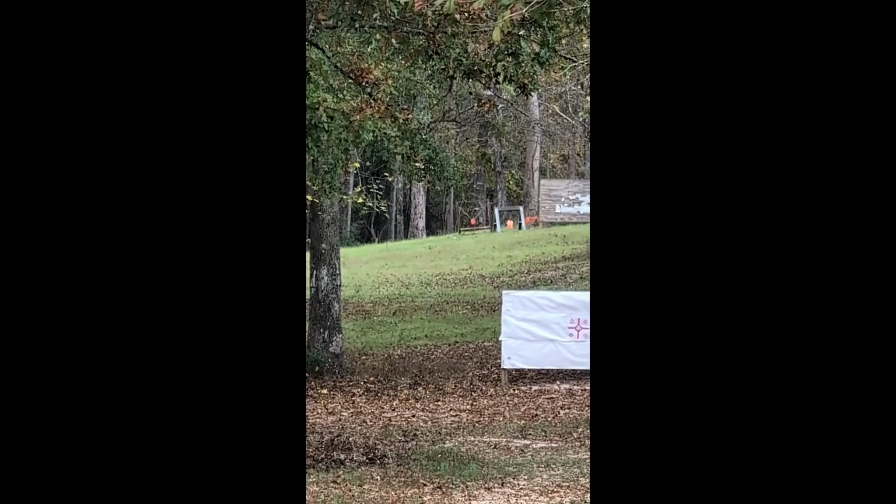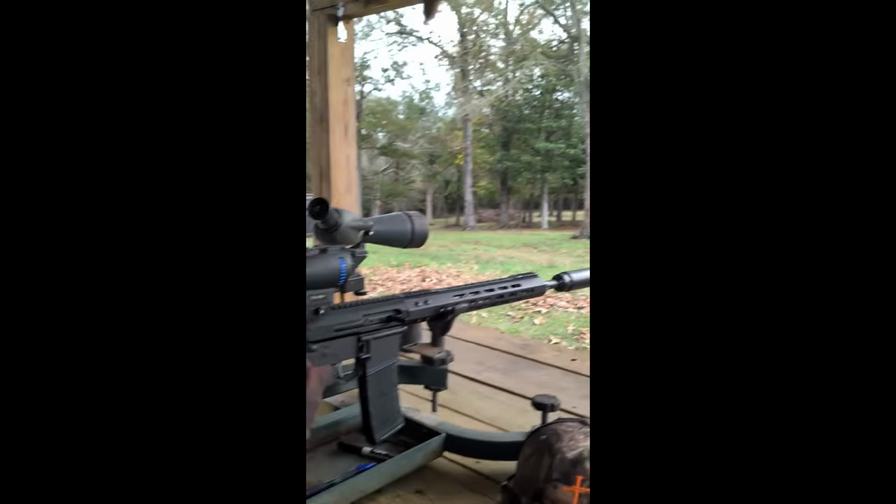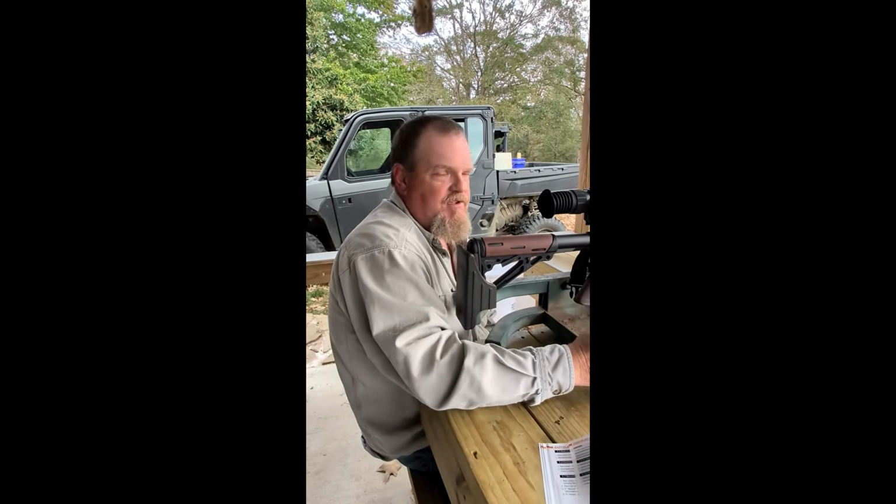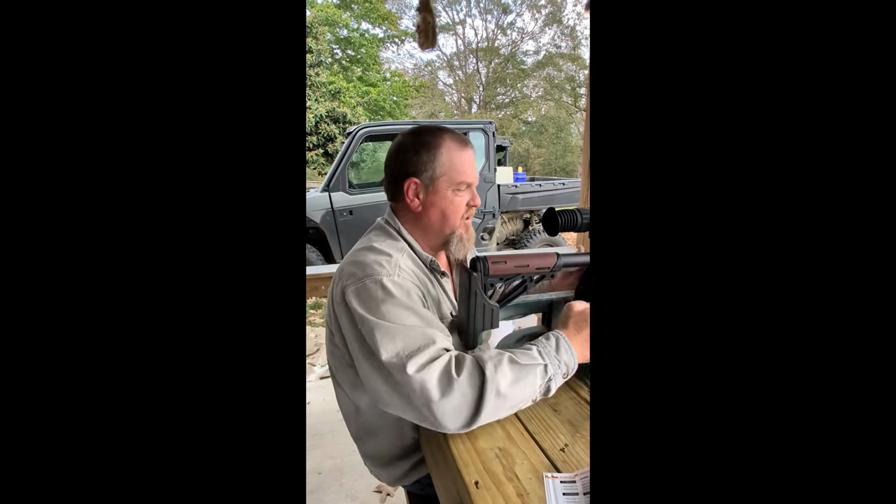I'm not certain about the audio recording on here. I do know that it does have good recoil activated video. So just for these purposes, we're going to video this and see if we can hear the gong hit down there like it did the previous shot.